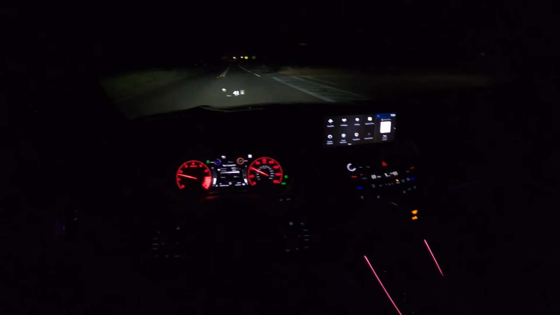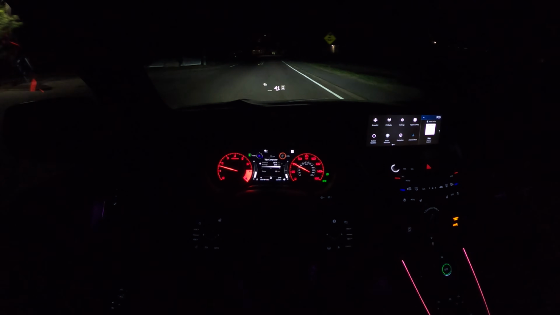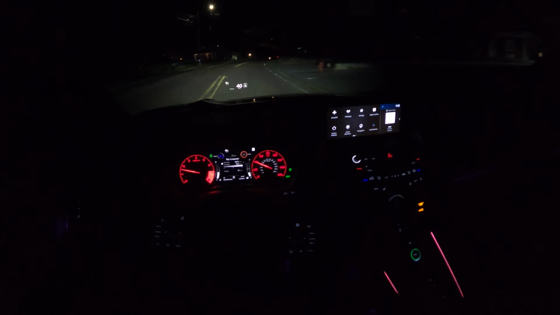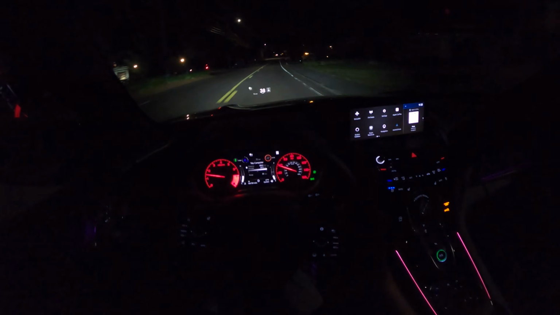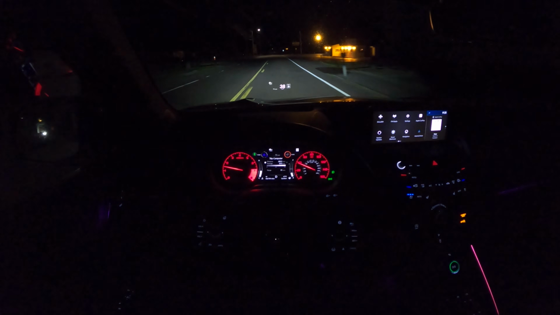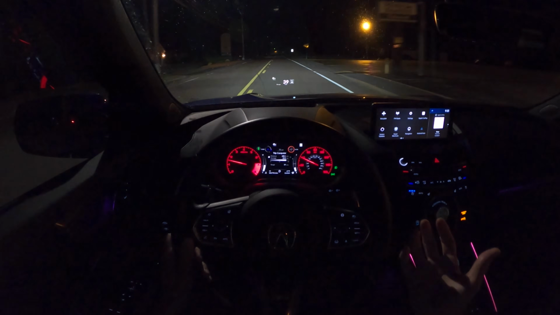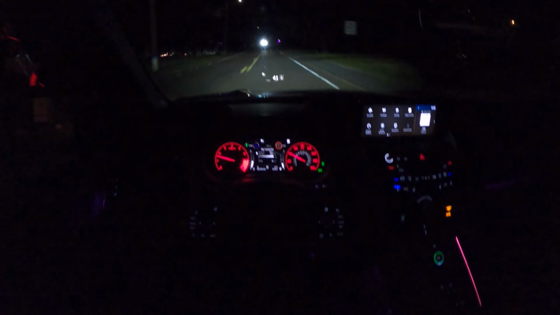Now, I wanted to show you one last thing. With the HVAC system off, all we're hearing is the road noise, a little bit of engine noise, nothing crazy. But with our cooled seats, that makes such a unique white noise maker sound. If you've ever been to a therapist's office with a white noise machine, it's exactly that sound.